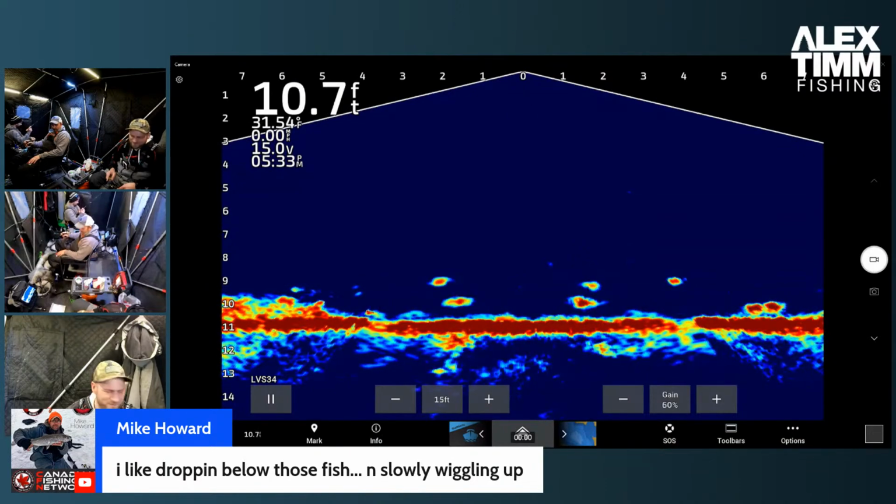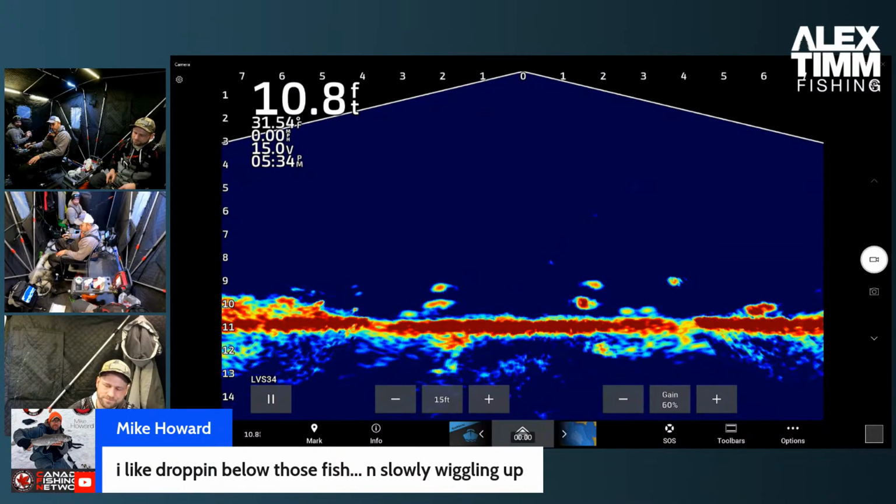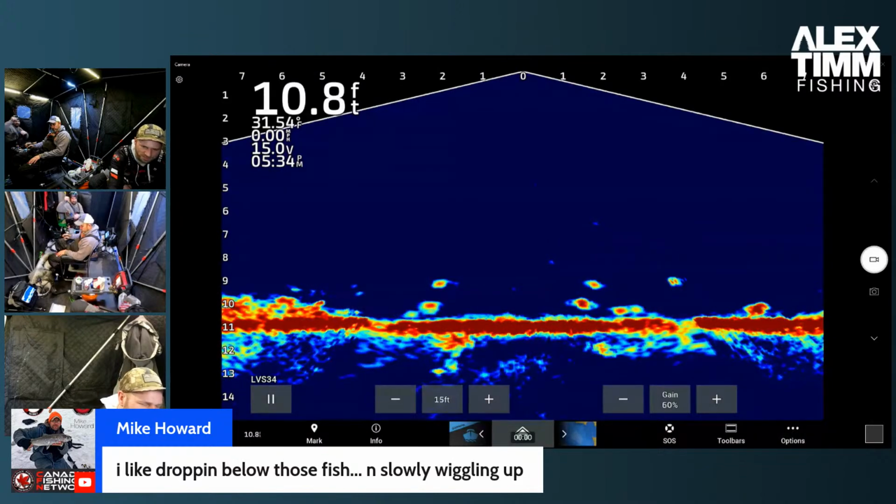Come on. I've been rocking the Google Eye pretty much the whole day. I started with the Mickey jig, but I had their biggest one on, and it was too big. The Google Eye's been producing for me today, thus far. We'll see once the crappie come out what hits.